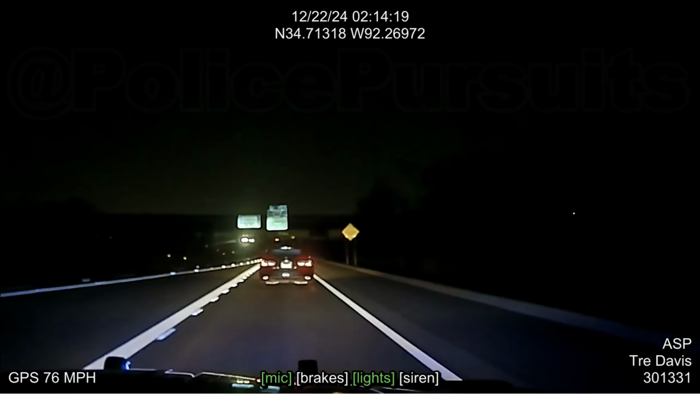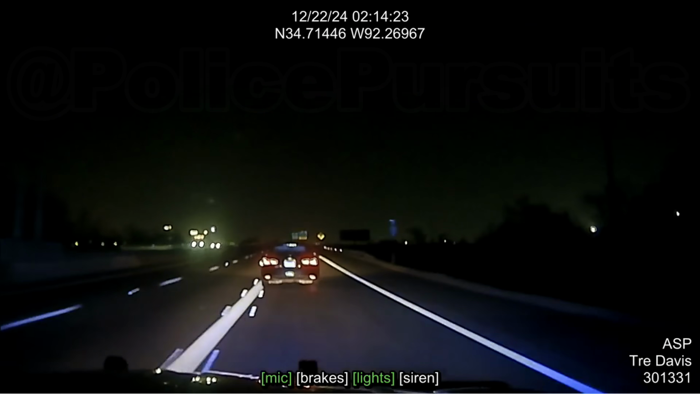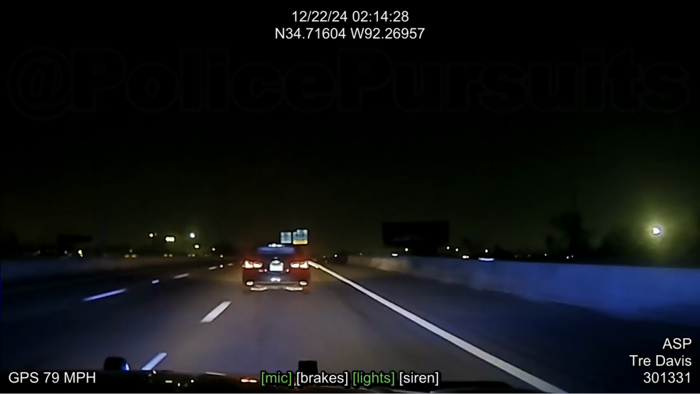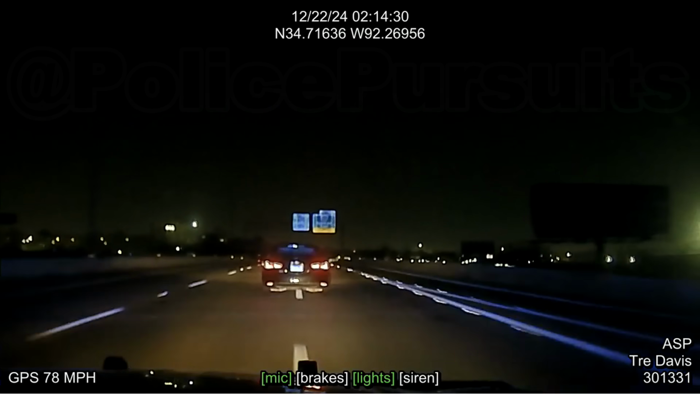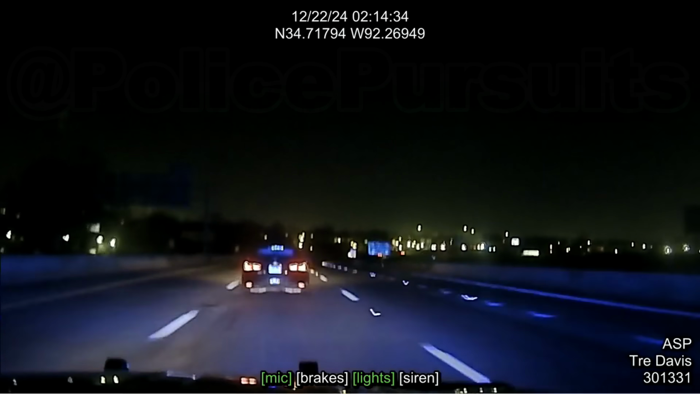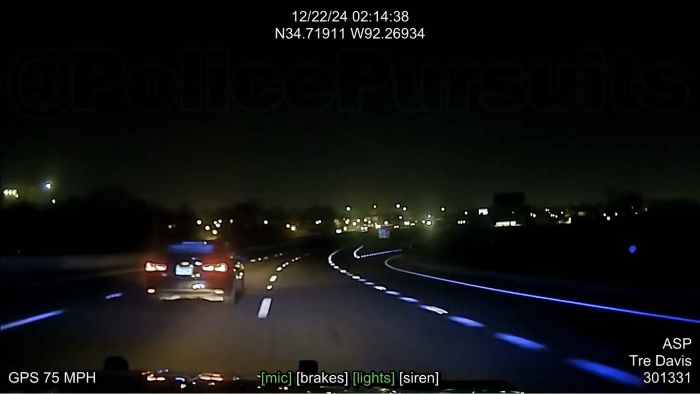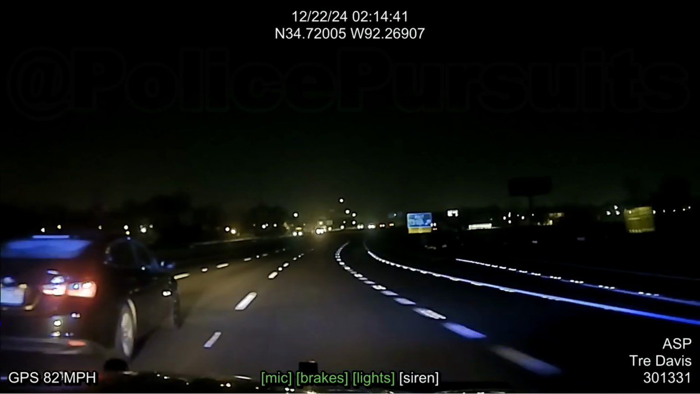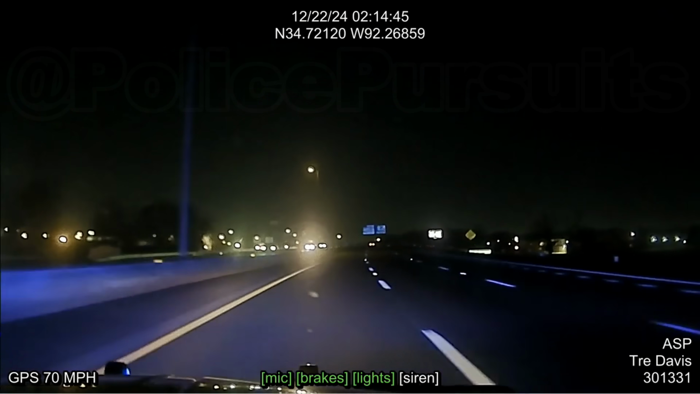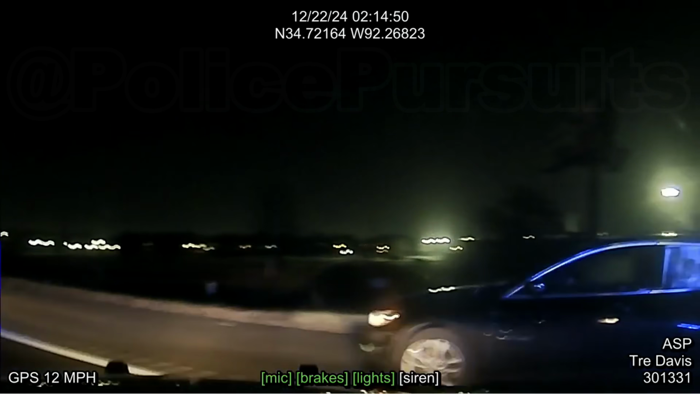Alright, speeds are up to about 75. Go ahead and show me 1037. 10-4, 1030. Speed's 80, no traffic. Getting on Roosevelt Road. TVI, just past Roosevelt.